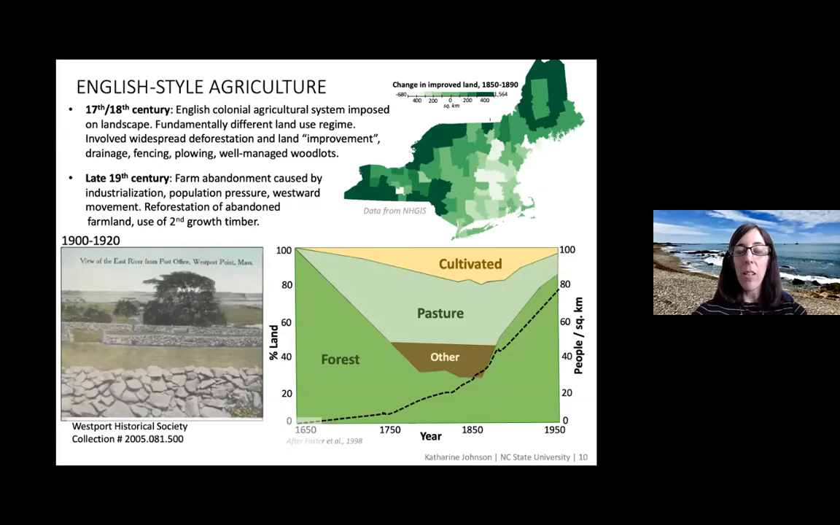And we can see in these core areas that had been settled by the colonists first an actual loss in improved land, and then a gain in improved land in areas that had been settled a little bit later. So this process of abandonment is really interesting, but it caused a lot of these cleared landscapes to end up in the forest like we see them today.